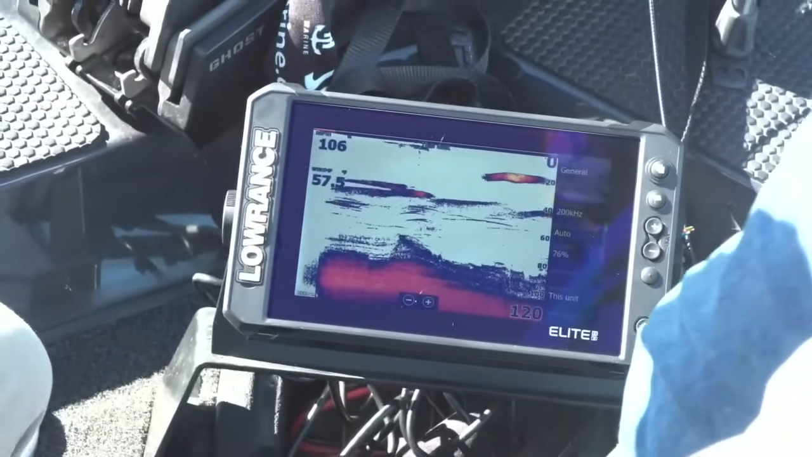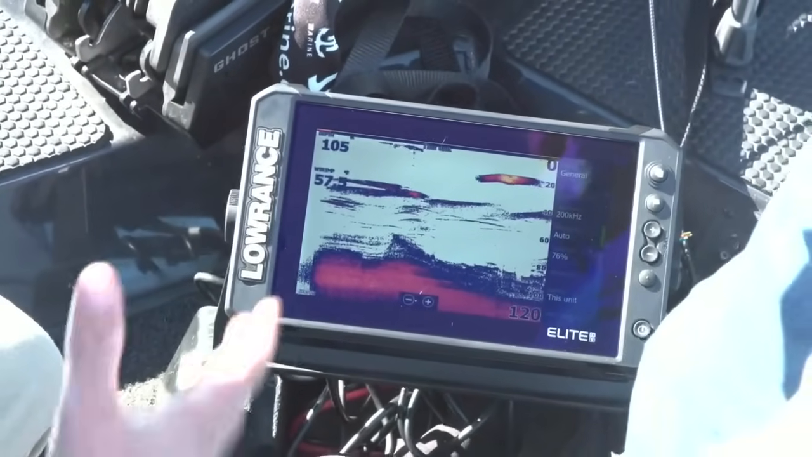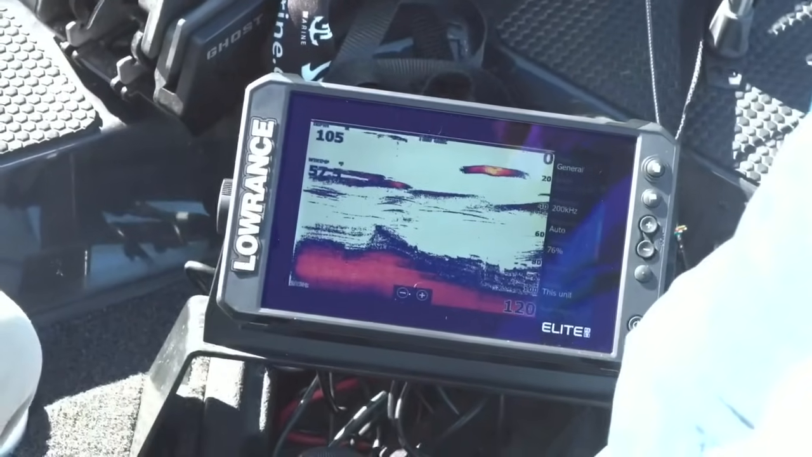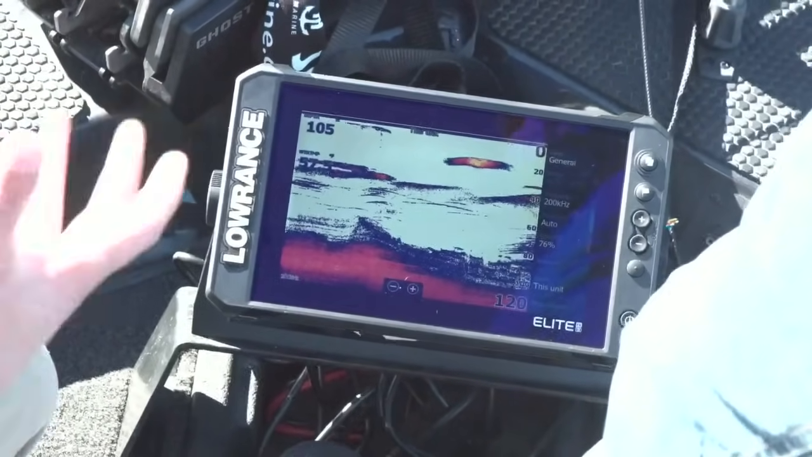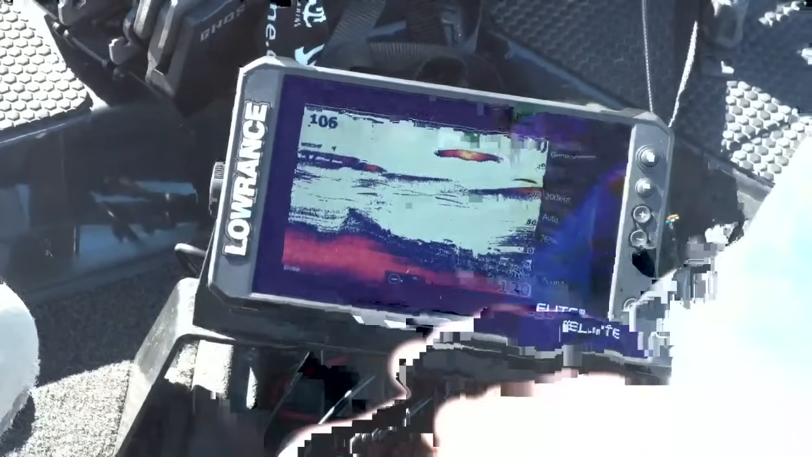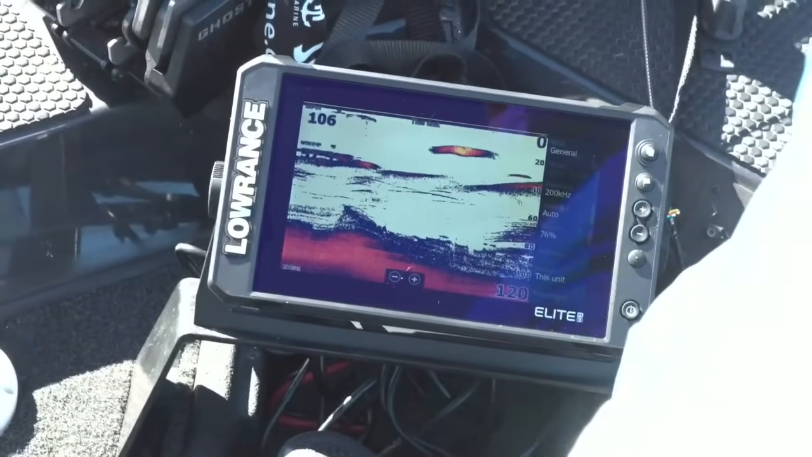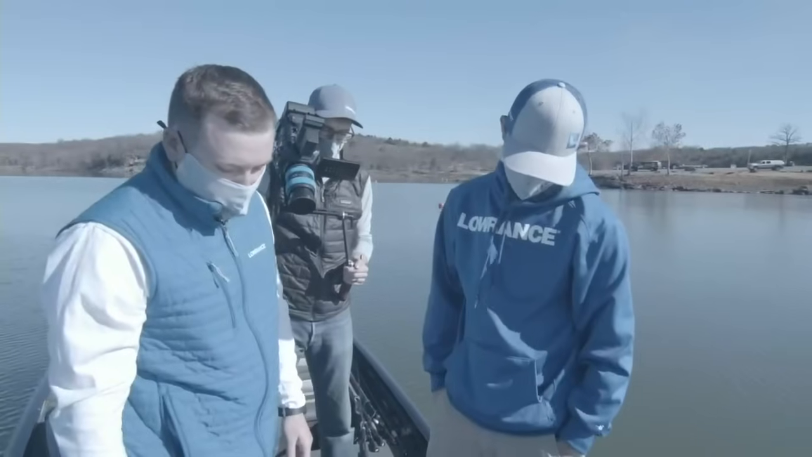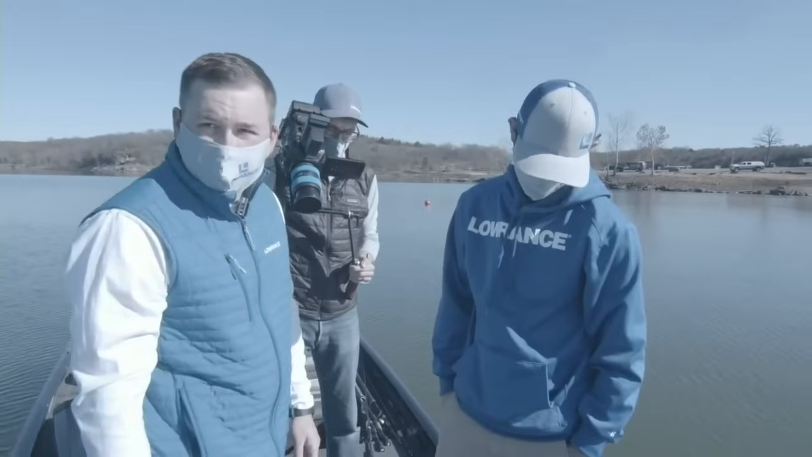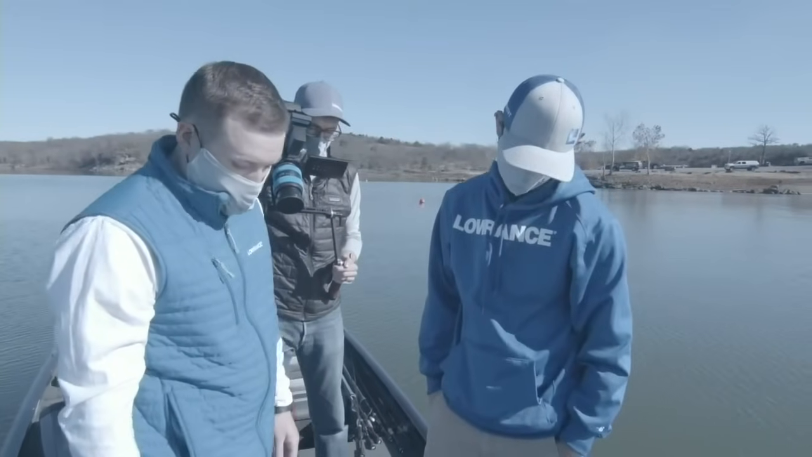Set it on auto, especially if you're a first-time user, and it's going to show the picture that I'm seeing, and what I use. Yeah, so that's really powerful, right? I know you're using this all day, every day, basically. Yeah, but the sonar is definitely top notch, especially for a unit like this.